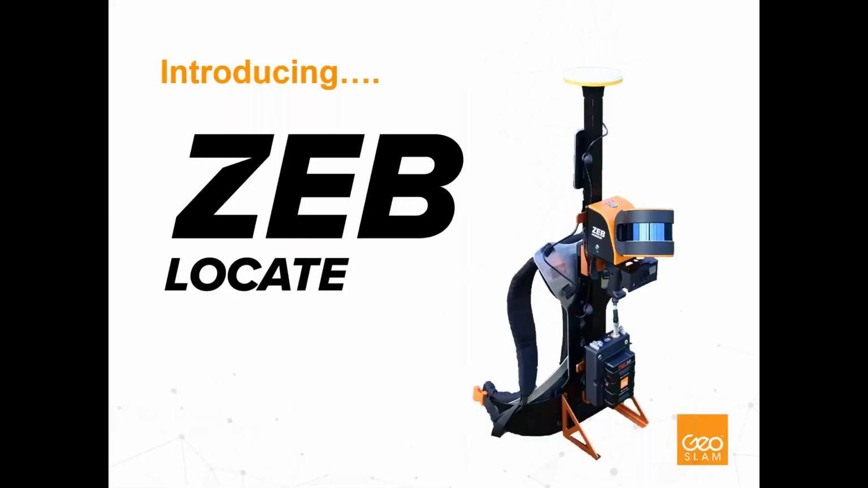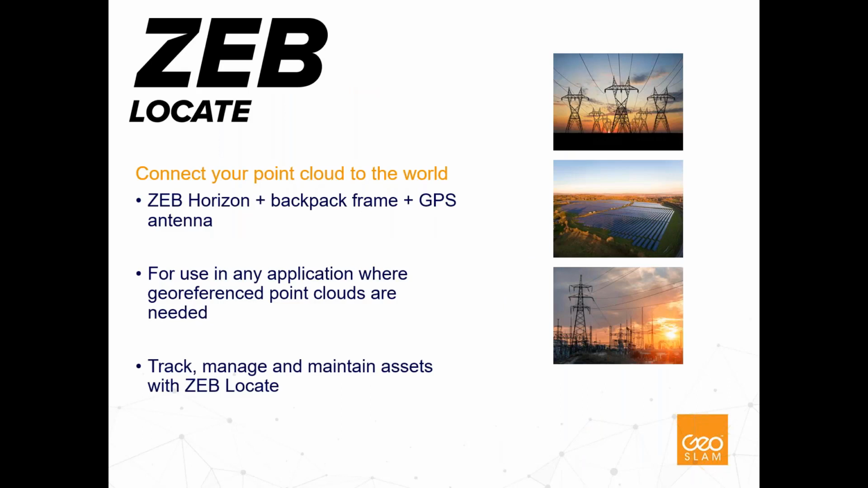ZEB Locate essentially works on the same backpack frame that we use for the ZEB Discovery, with a slight change that we have a screw thread on top of the ZEB Locate backpack that you can mount the antenna on. So it's a simple product. It's a ZEB Horizon backpack frame and a GPS antenna. We support any survey grade GPS receiver. We're testing a number of different devices at the moment.